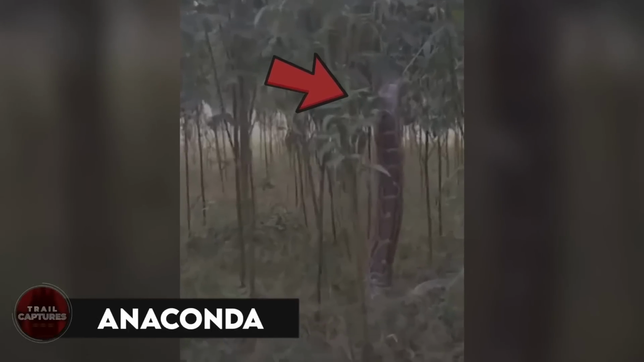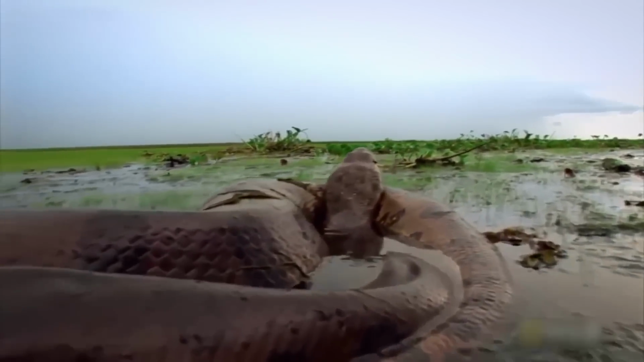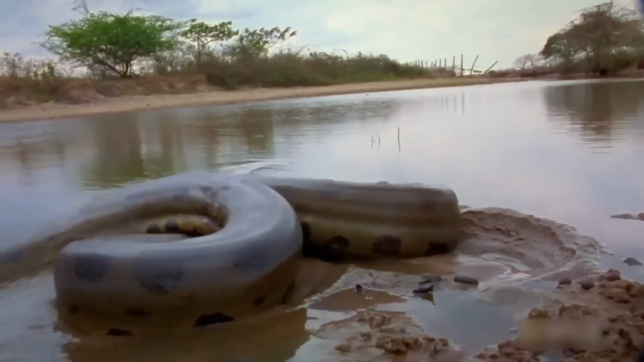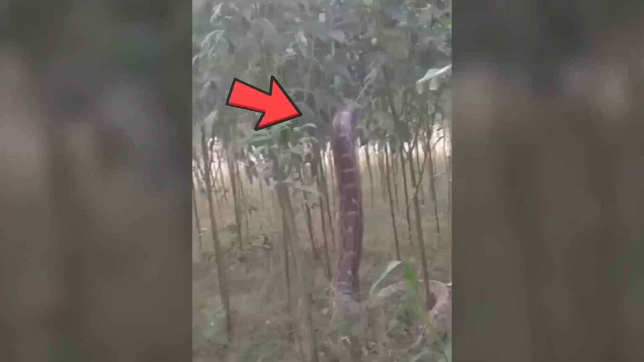Anaconda. Ever wondered how large anacondas are? What's the maximum limit they can go to? Well, they can easily go to 30 feet, and this anaconda right here can give you an idea of how dangerous these beings can be. The tree can't even hold its weight, and it comes down as this snake tries slithering its way up on it. Watching this, I'm really glad Titan boas are long gone, or God knows what might have happened.